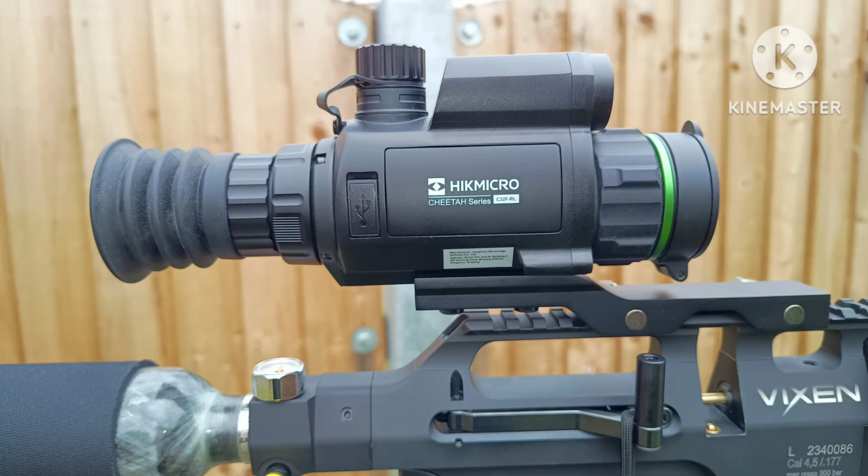So firstly, I'll talk about the scope. The scope I like. It's a good little scope. For 550 quid, I think it's a cracking bit of kit. It's not perfect. There's a few things that I don't like about it.